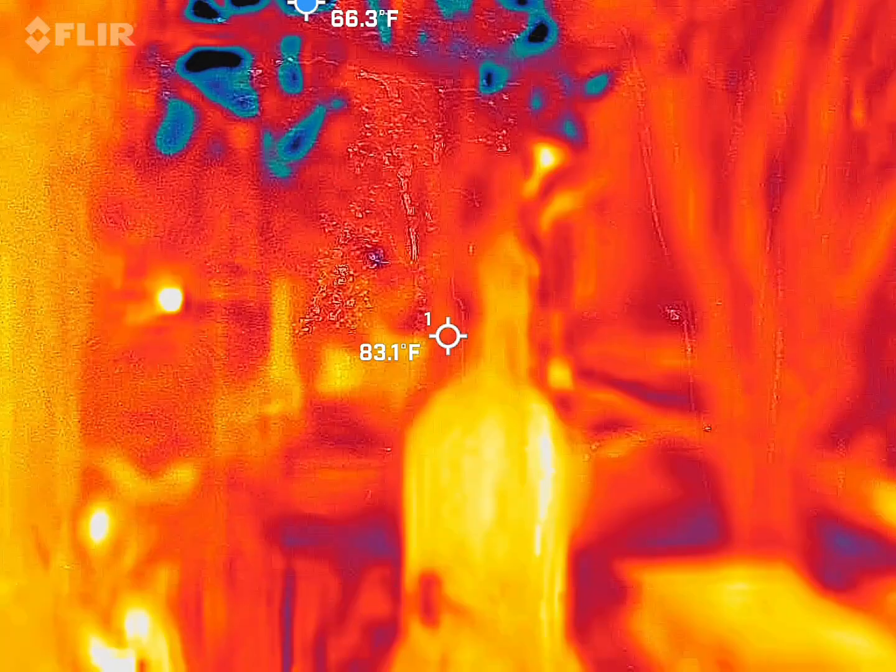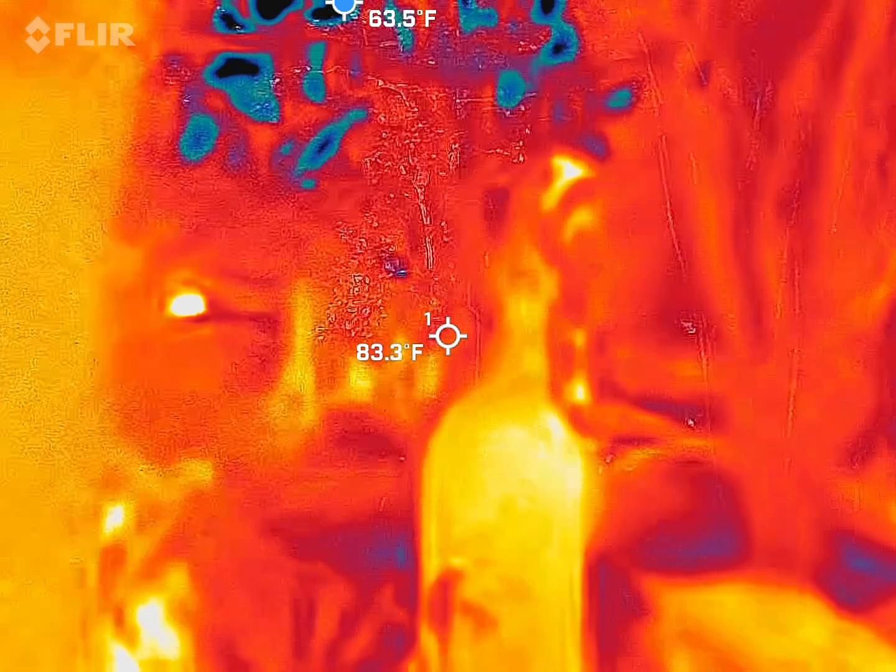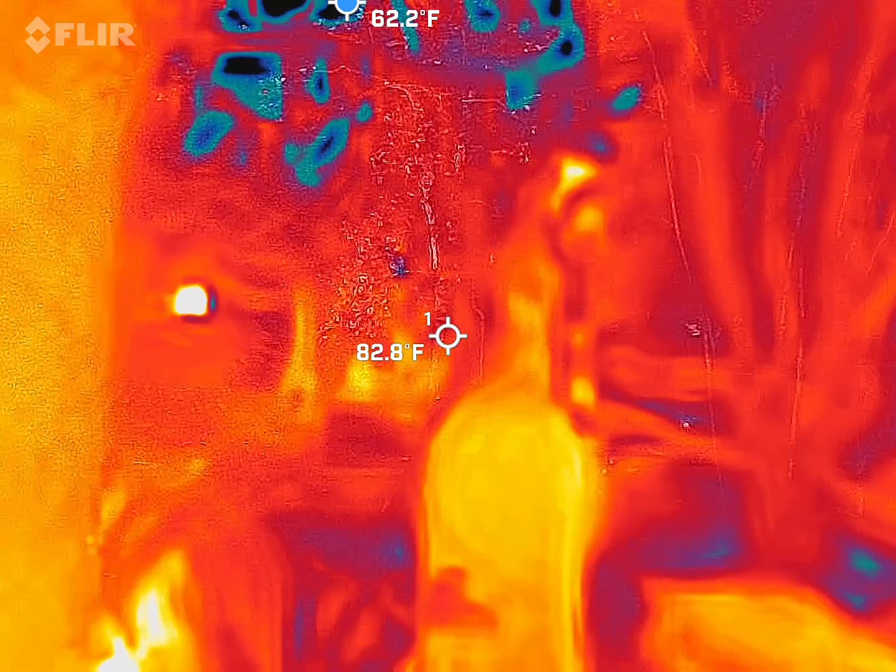Ooh, 15.3. Right here. Well, it's gone right there. Well, let's try to debunk it.